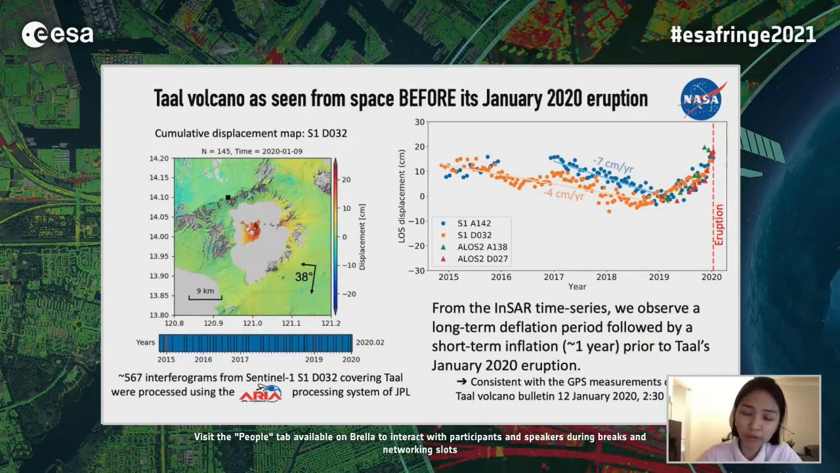So when the crisis was over and we had more time to explore more data sets and improve our model, we generated a time series of deformation starting around late 2014 using available Sentinel-1 and ALOS-2 data. We also activated JPL's ARIA processing system, and ARIA produced these thousands of Sentinel-1 interferograms in no time. So we then used MintPy to produce all the deformation time series. Left image here is an example of cumulative deformation map from Sentinel-1, descending track 32, covering Taal until January 9, 2020. And the right image shows the deformation time series plot from Sentinel-1 and ALOS-2 datasets.